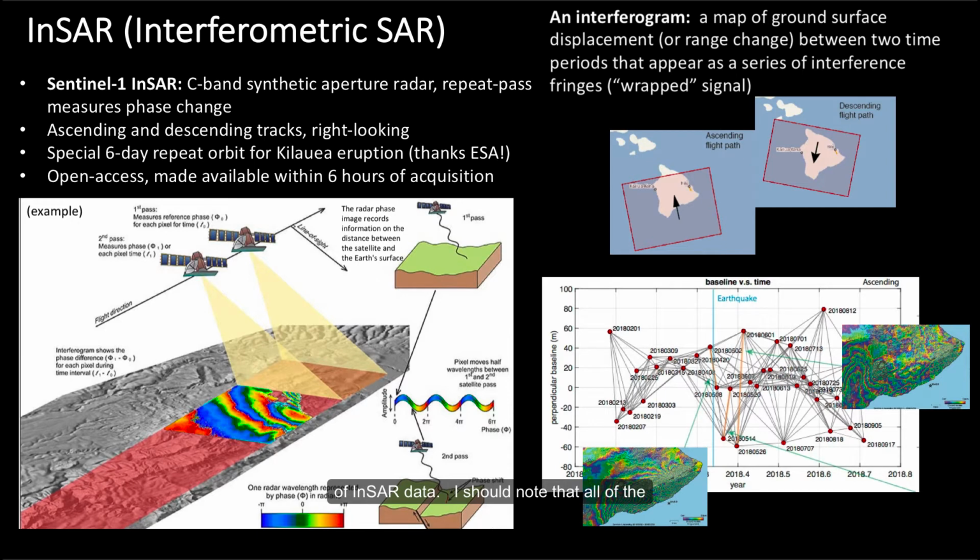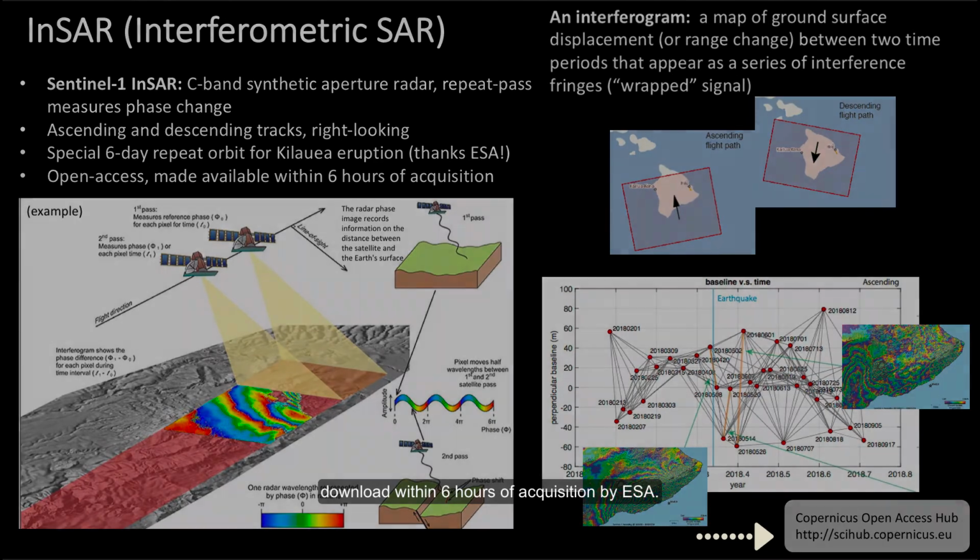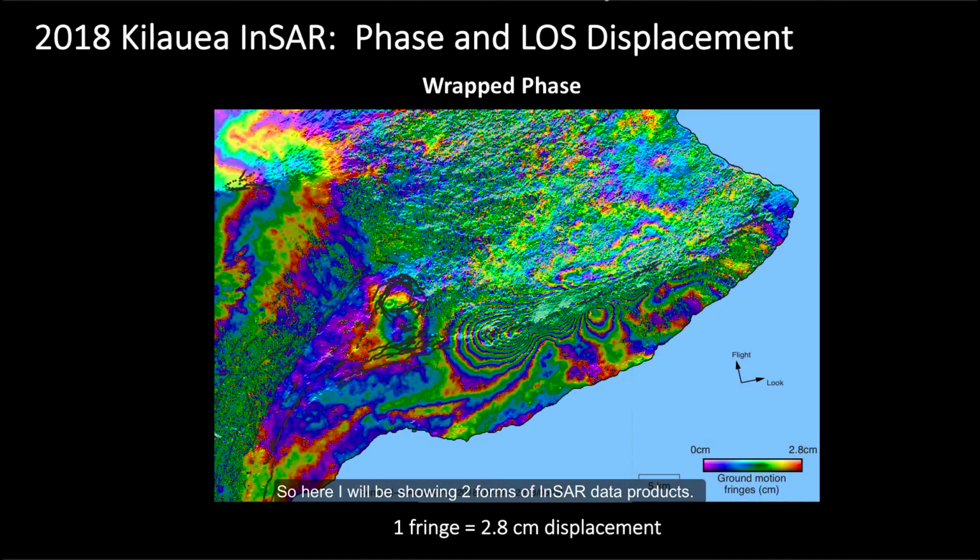I should note that all of the Sentinel SAR data are freely available on the Sentinel Data Hub at the website provided here. And during the 2018 eruption, data were typically available to researchers for download within 6 hours of acquisition by ESA. So here I will be showing two forms of InSAR data products. First one that we're looking at here is what we call a wrapped phase map, and this spans two dates, April 20th to May 2nd.